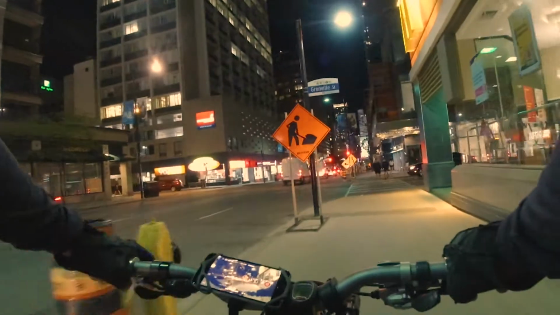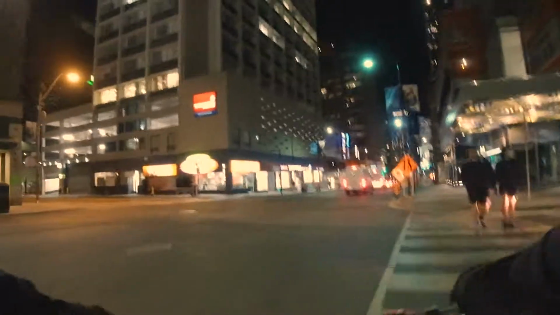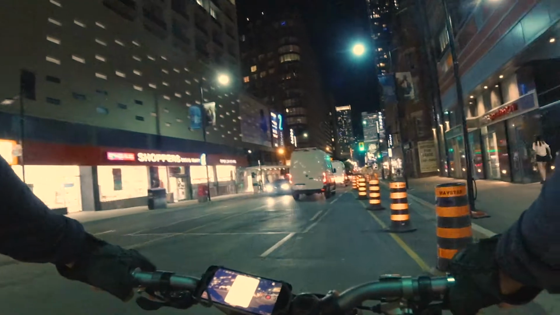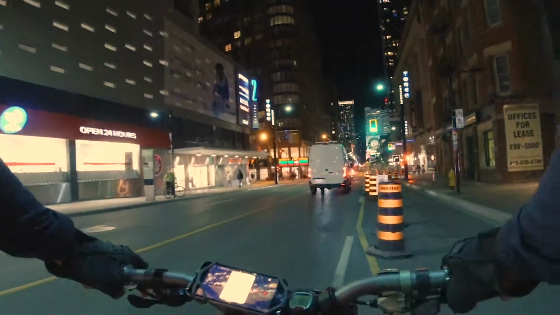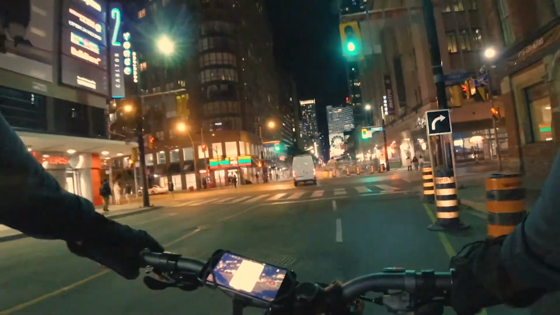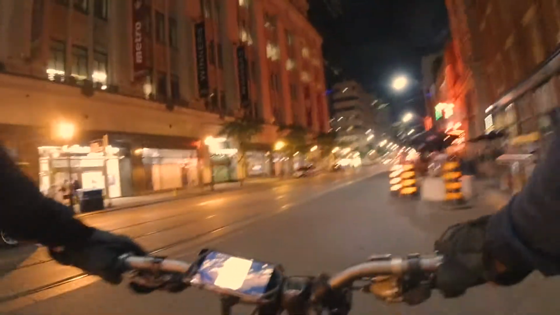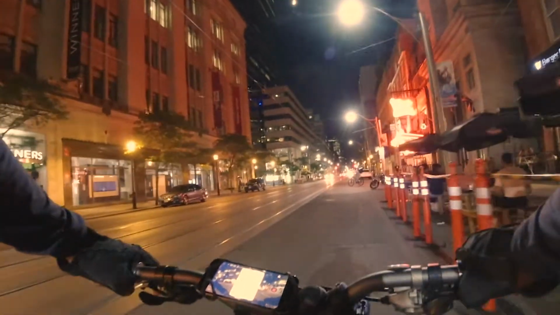I think College is the next street on the right. All right, let's see if we can make it to College. We'll get back to College at some point. All right, here we go. Oh my god, it's super windy too. So here we make a right turn onto College and head straight towards the western part of the city and check out the patio action. See how these guys are doing.